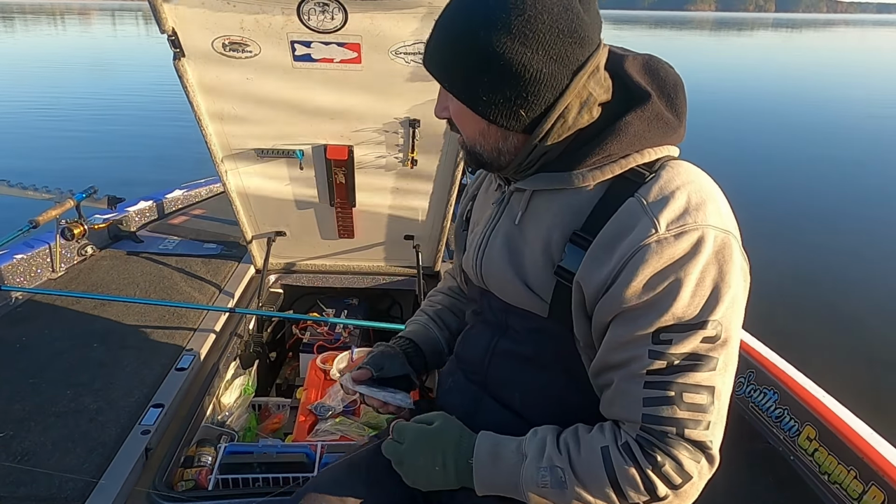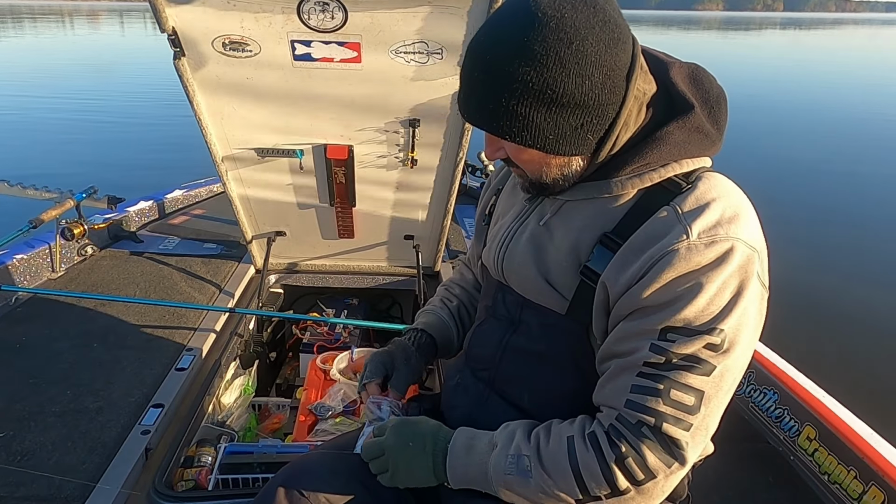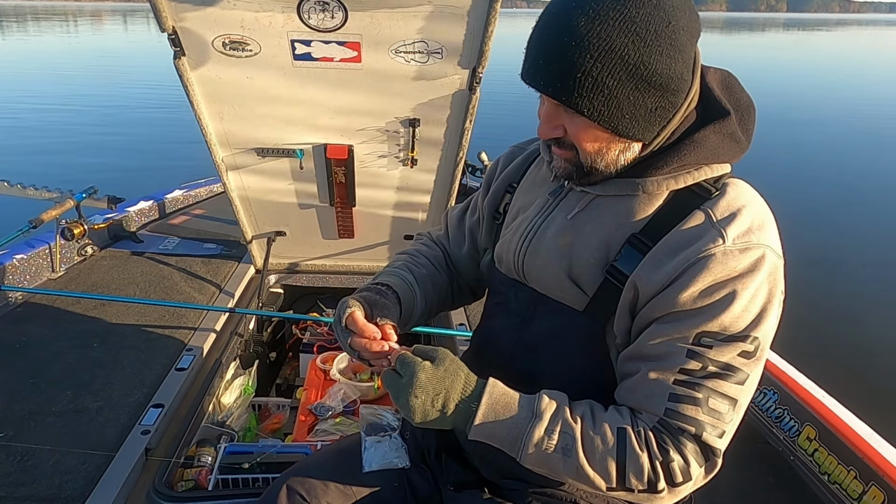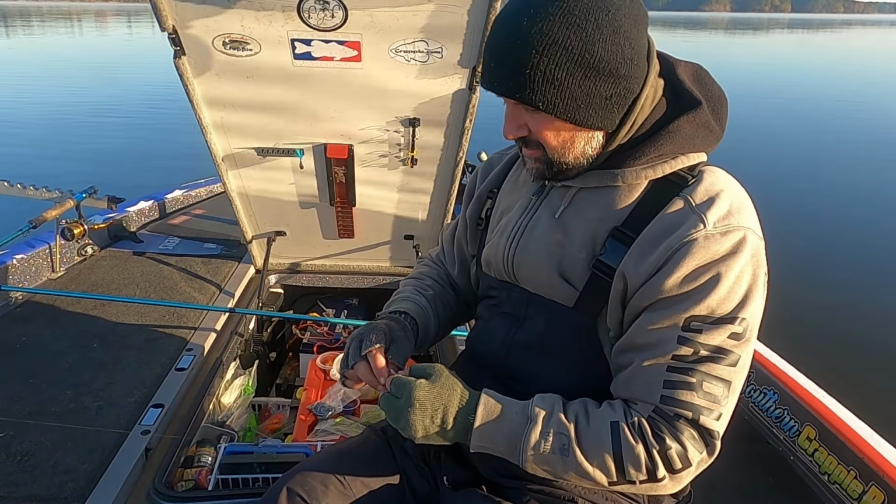So I got two options here. I usually like to start out with something a little bit larger. Right here I'm going to start out with just a natural pearl colored Hawkinator. Not sure if y'all can see that here. Just a pearl colored Hawkinator. Mimics a shad really well.